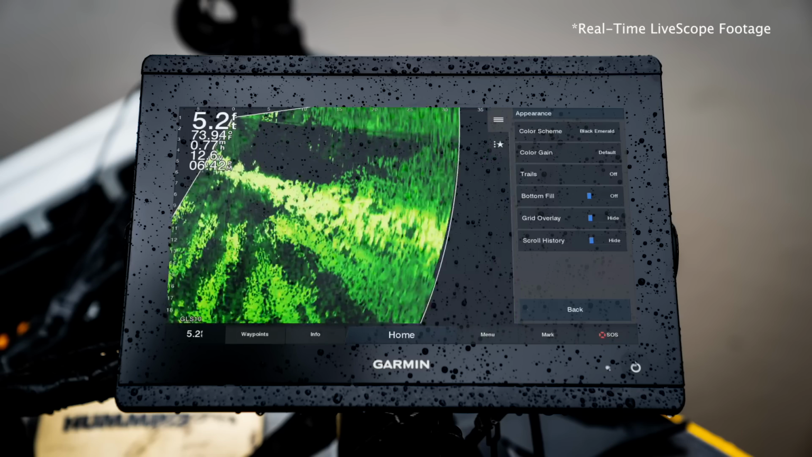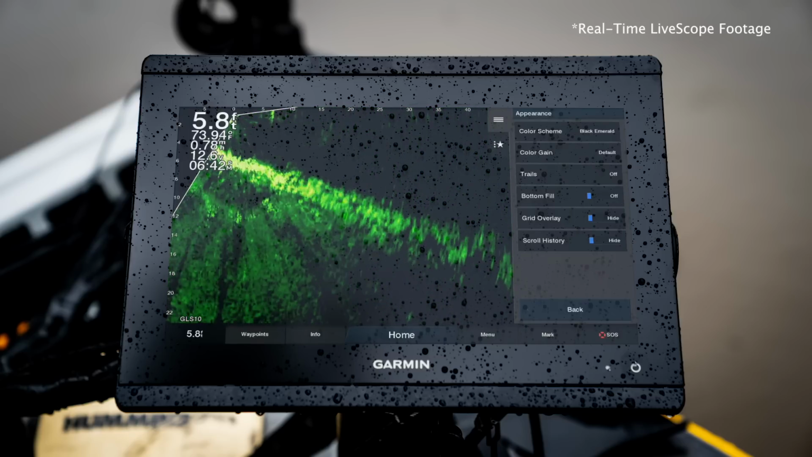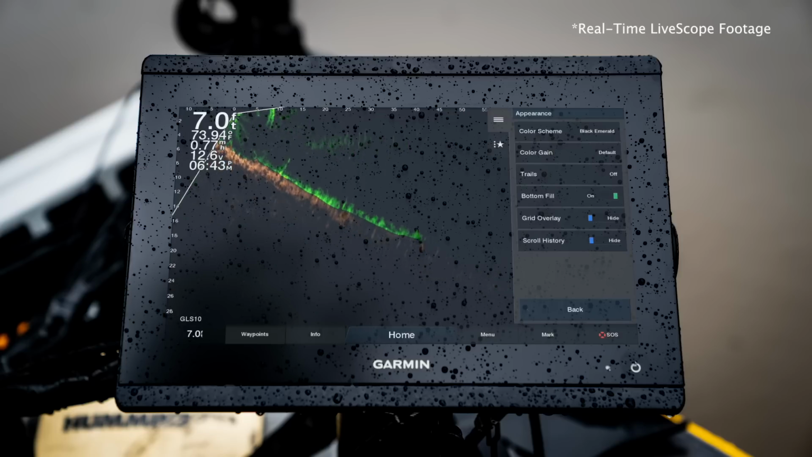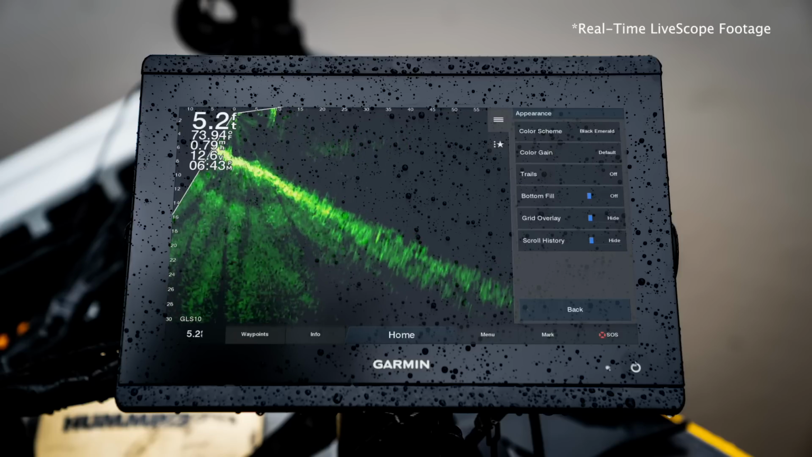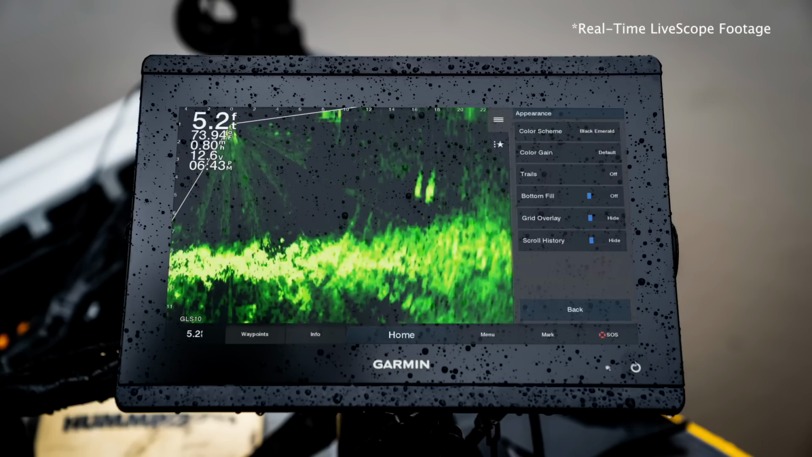Another cool feature, we'll hit it while we're here in this screen, is the bottom fill. Now what that's going to do in theory is you kick it on and it's supposed to give you a representation of where the bottom ends and the lake begins. I'm not super thrilled with this feature. I could get using it if you're having a really hard time keeping orientation, but not a big fan, not something that we run. You can pretty clearly see where the bottom is there and decipher that for yourselves. Spin it around.